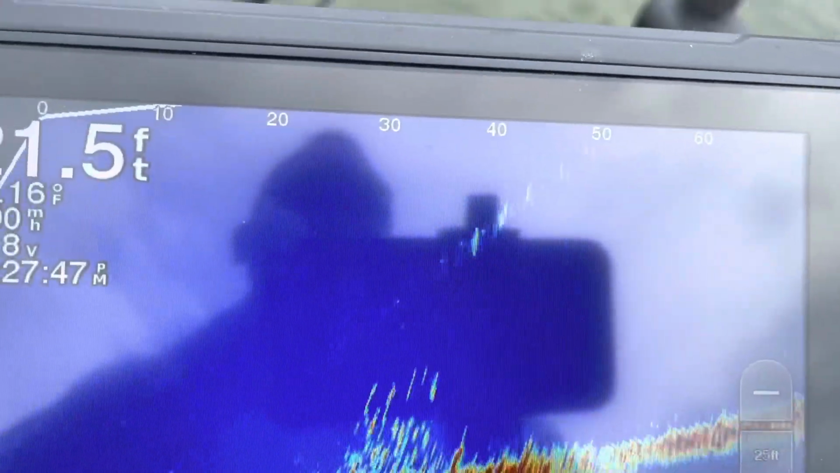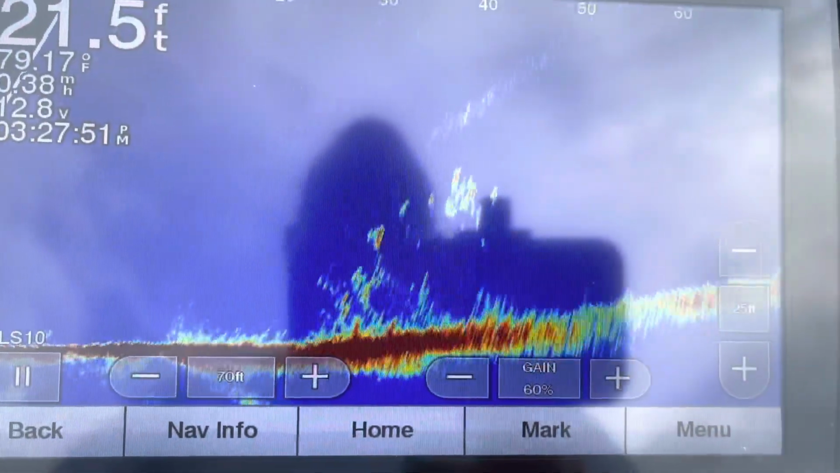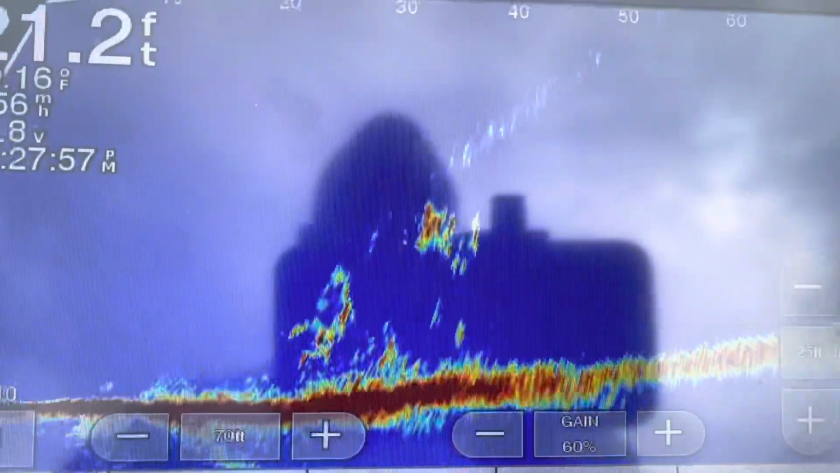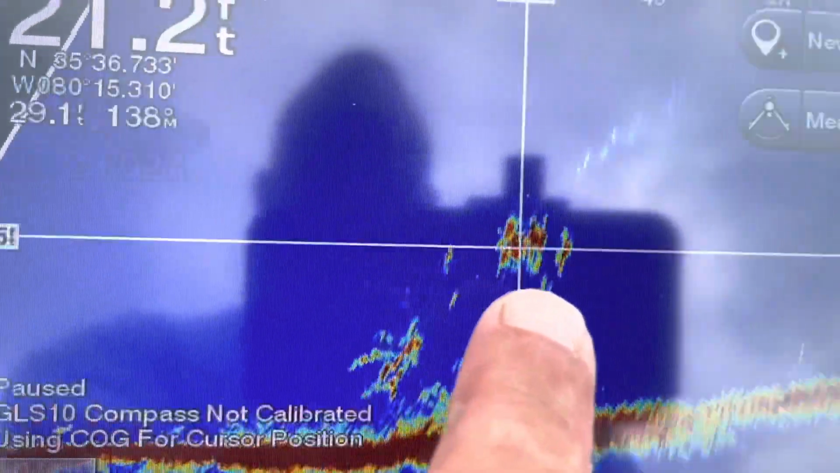Speed up trolling mode. That's a good shot of it. Kind of see the fish sitting in it, especially the top of it right there. See all them fish right there?